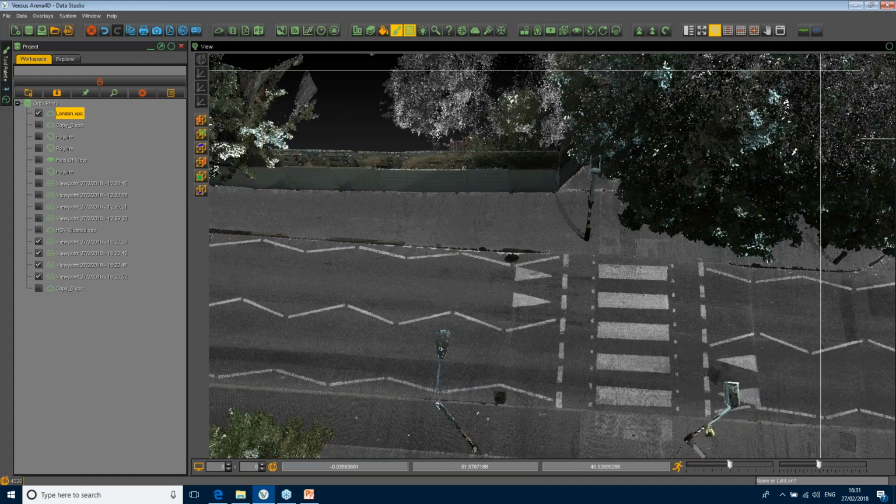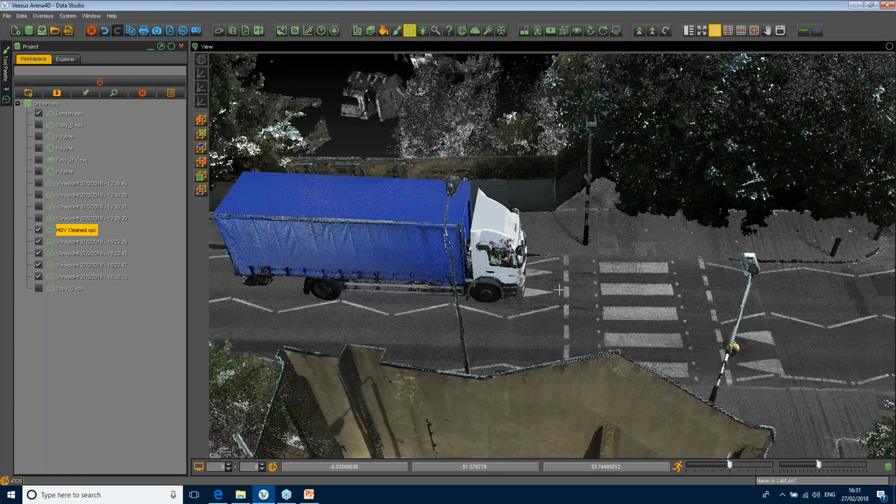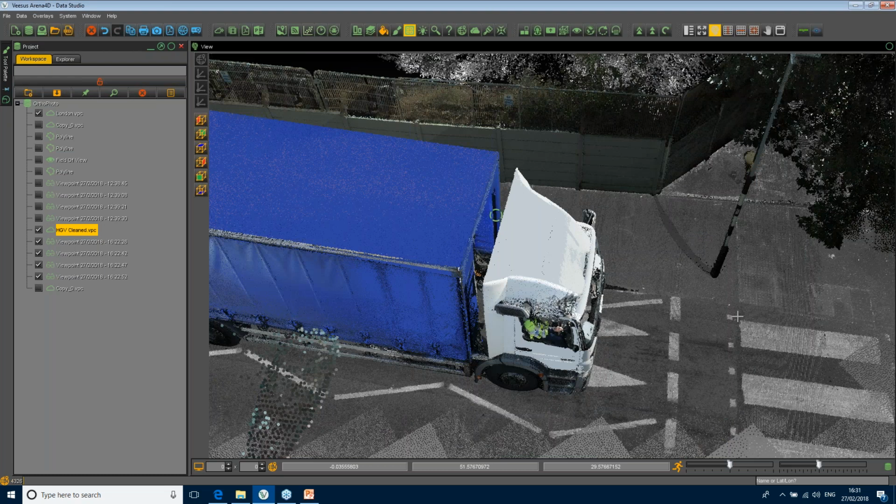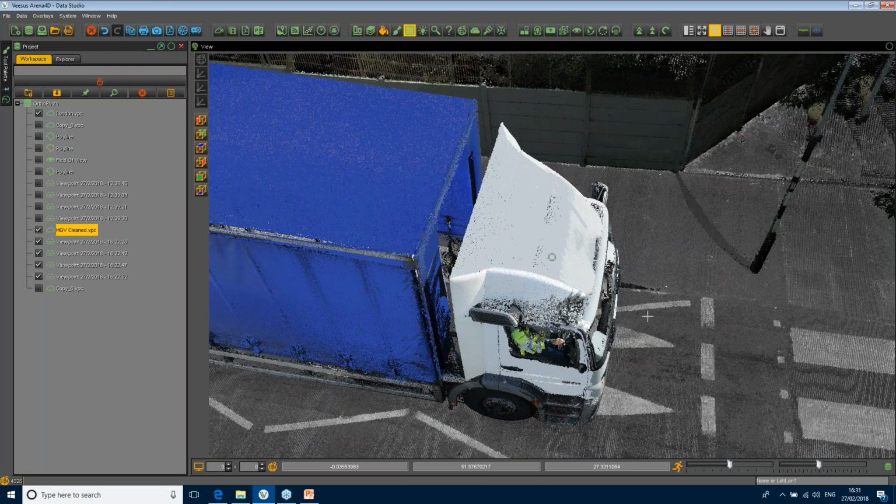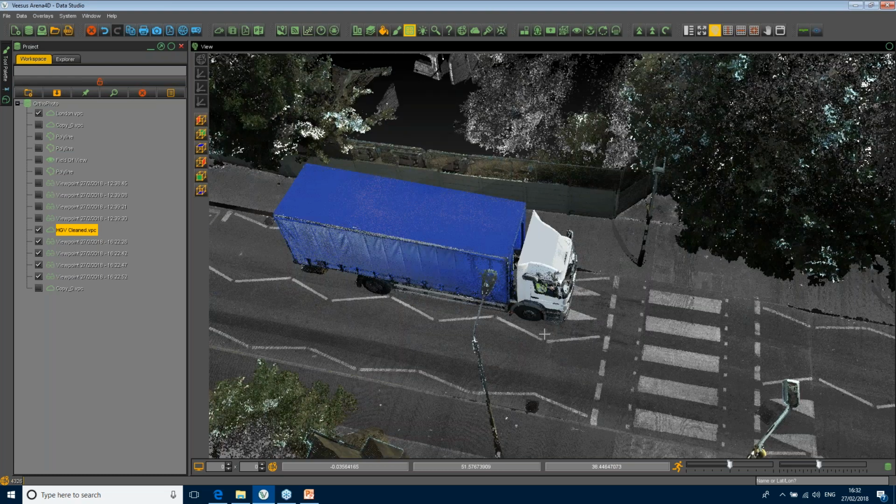So I added this in earlier on, so I know where it was. Okay. And I'm going to animate this truck. That truck's a point cloud, okay? It's of a different resolution to the road. It's with a different scanner. It's done at a different time. It doesn't make any difference to us where that was captured. But what I'm going to do is make an animation of this.